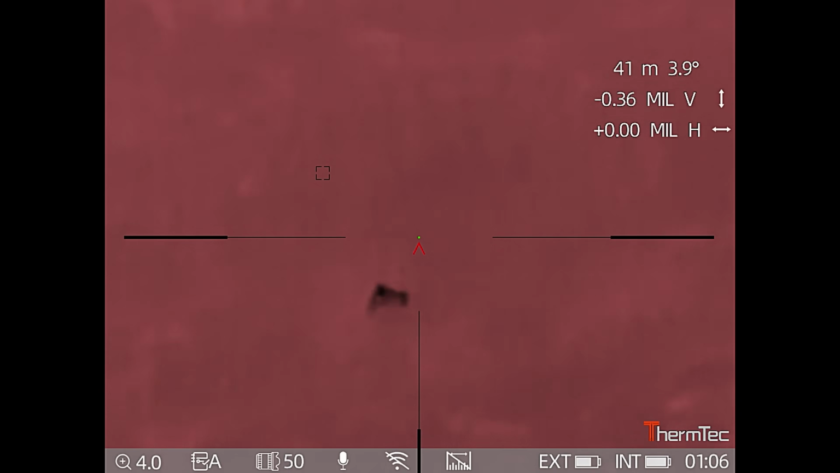That's gone slightly low, and it's not at 41 meters that you've got on the top there. That was from something else I ranged. I'm actually at about 180 meters where that was.